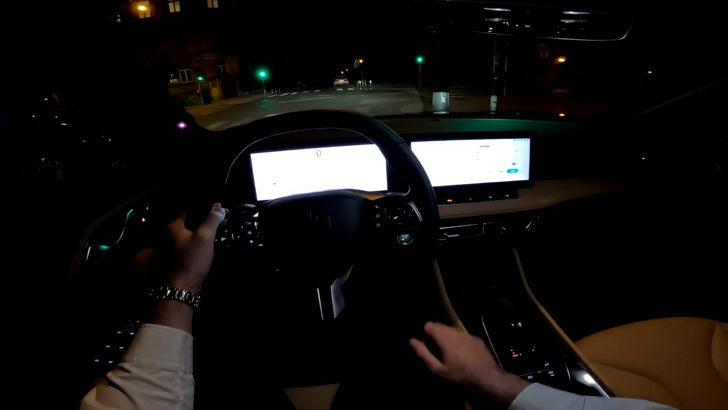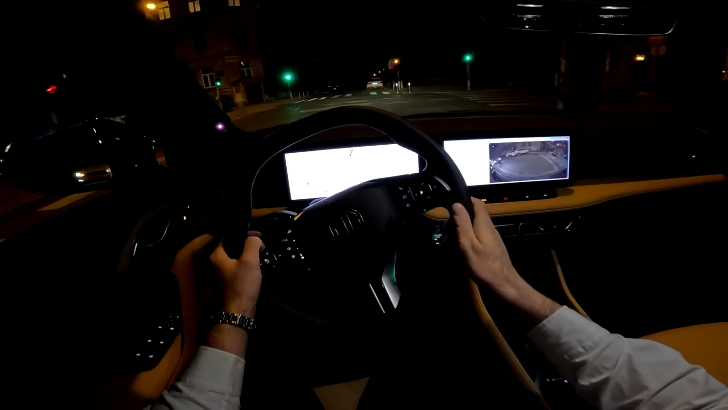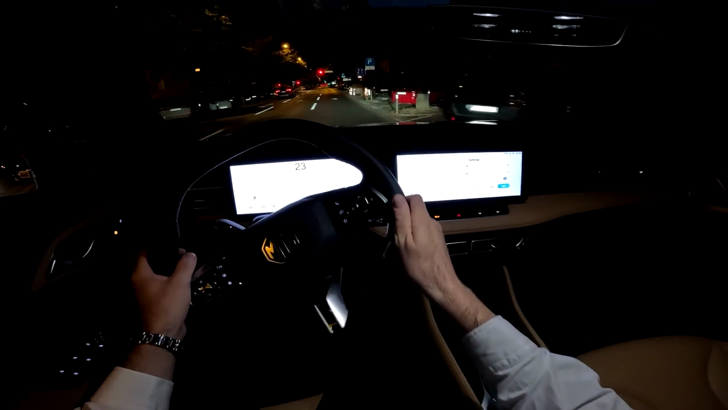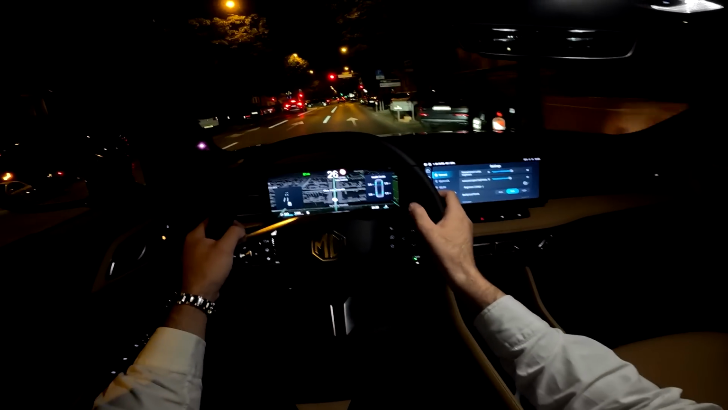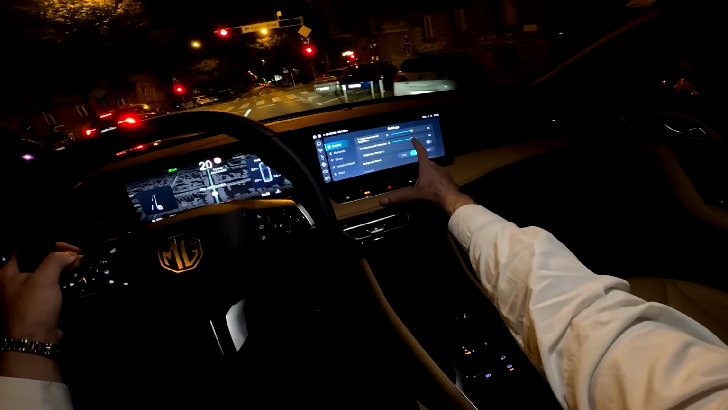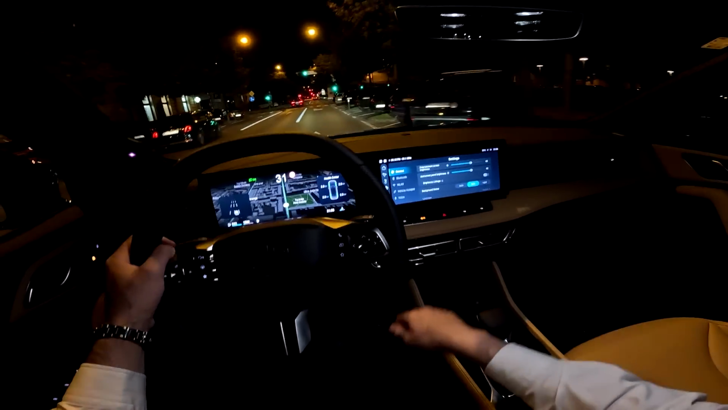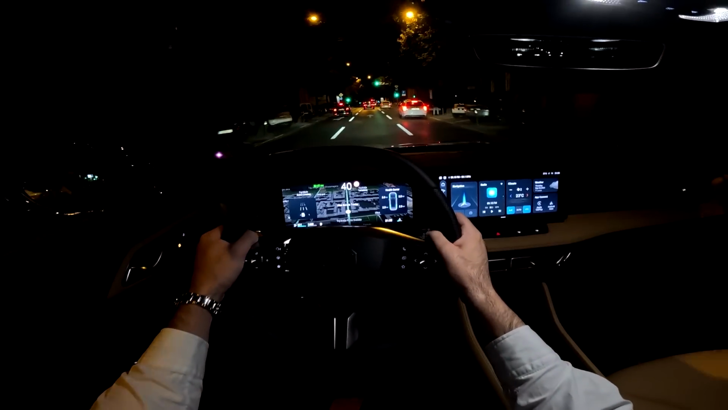So of course, not sure how much the camera is catching it now, but I will put back the dark theme for the night drive, of course. But yeah, this is how it looks, and you can also adjust the brightness for the screen. So I've put the same brightness now. Let's put back the home menu.